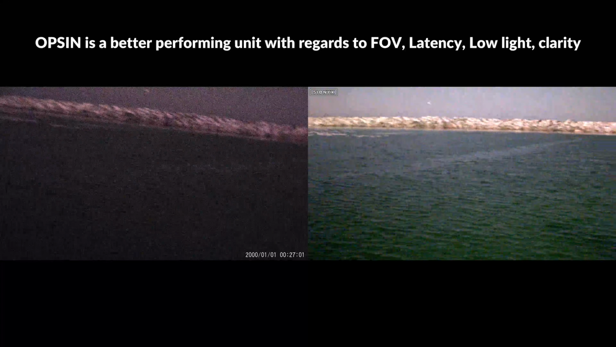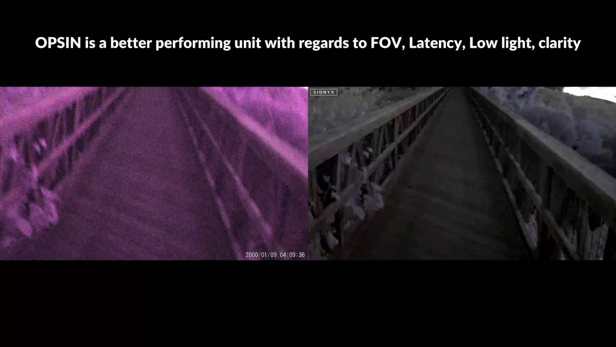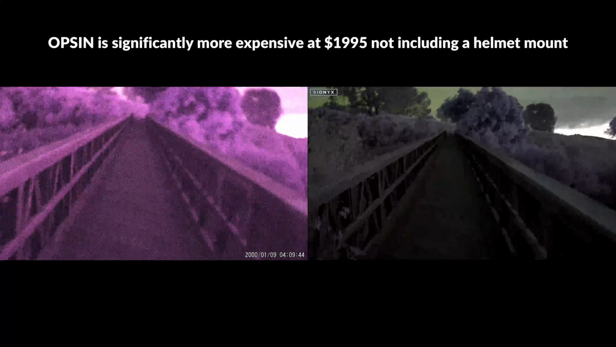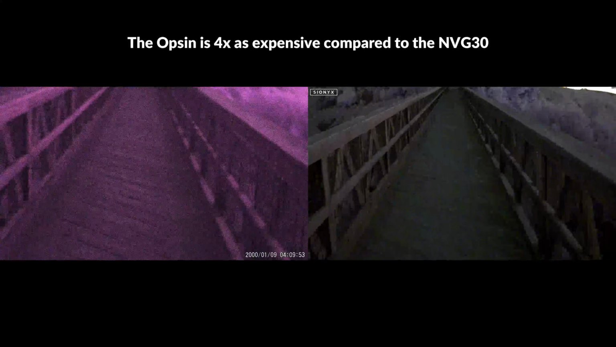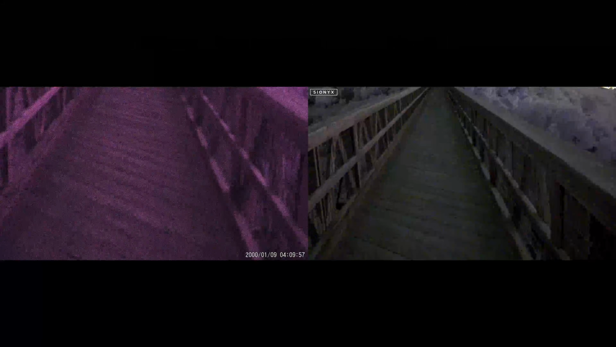There's no question that the Opsin is a better performing unit. The UI is more advanced, field of view is wider, the low light performance is better, and the refresh rates are quicker. That being said, there is a significant price difference between these two devices, and even with the price drop down to $2,000, it's still over $1,500 more, or 4 times as expensive as the NVG30, and when you factor in a mount and a decent helmet for the Opsin, the price gap continues to grow.